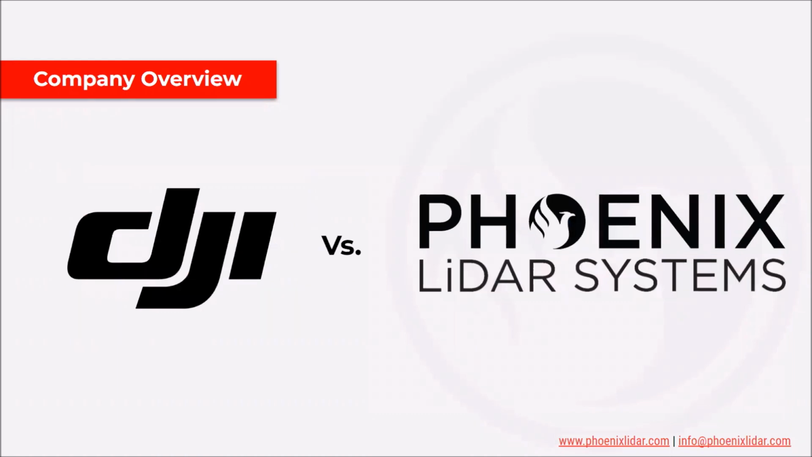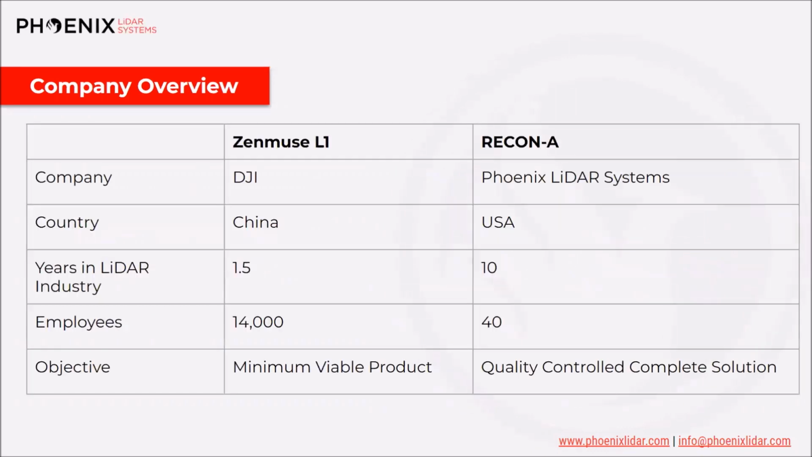So let's start off with the company overview. What's the difference between Phoenix LiDAR Systems, us, versus DJI? Let's start with DJI. DJI is a big company out of China with about 14,000 employees. They recently got into the LiDAR industry about a year and a half ago, in October of 2020, when they released the Zenmuse L1 payload. Basically, their objective is a minimum viable product. They wanted to get to market.